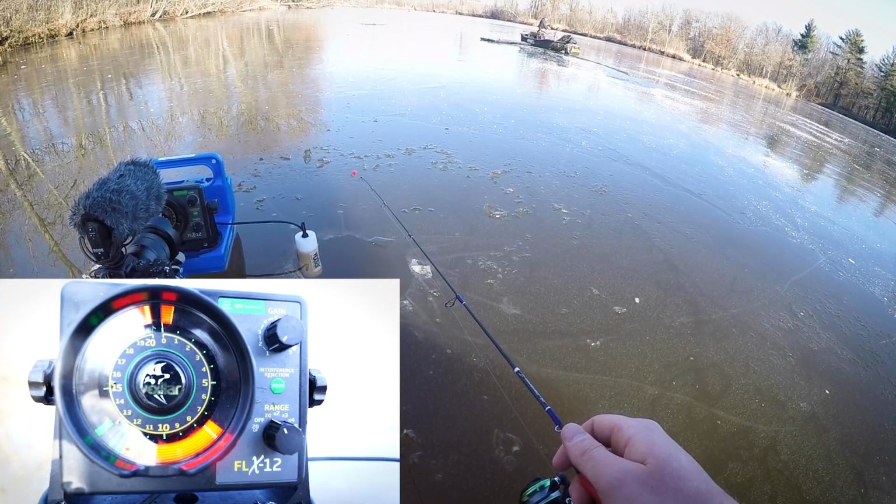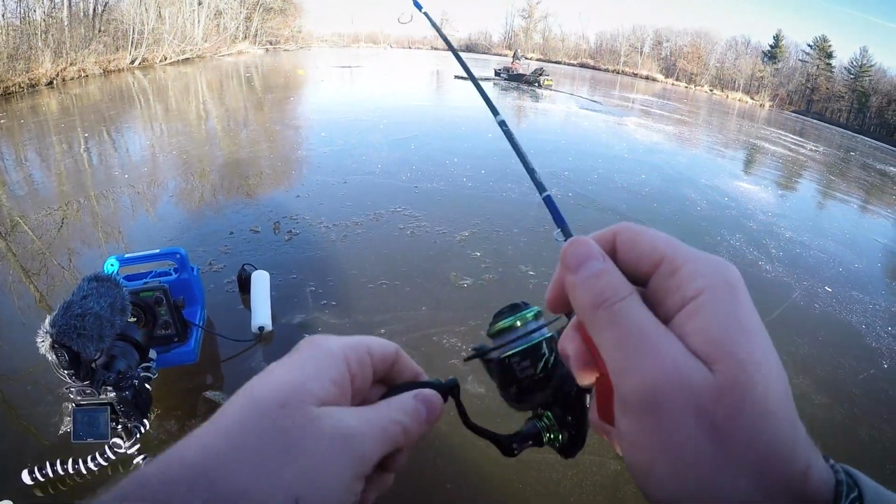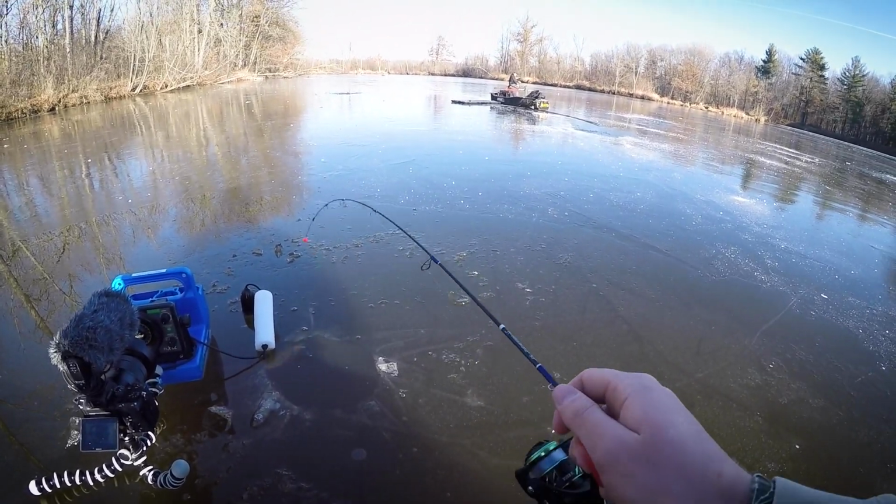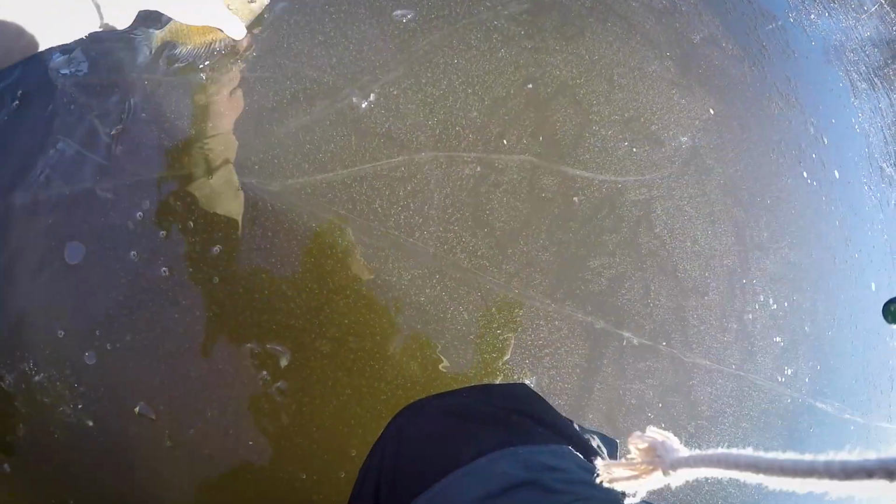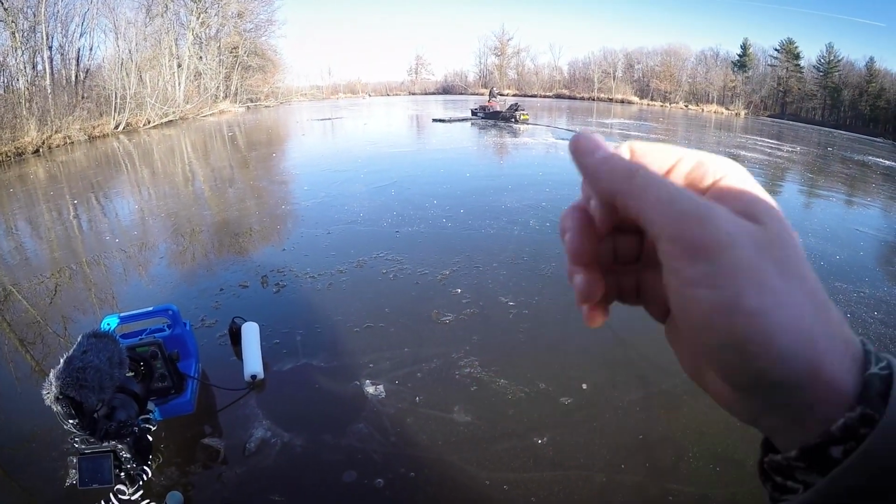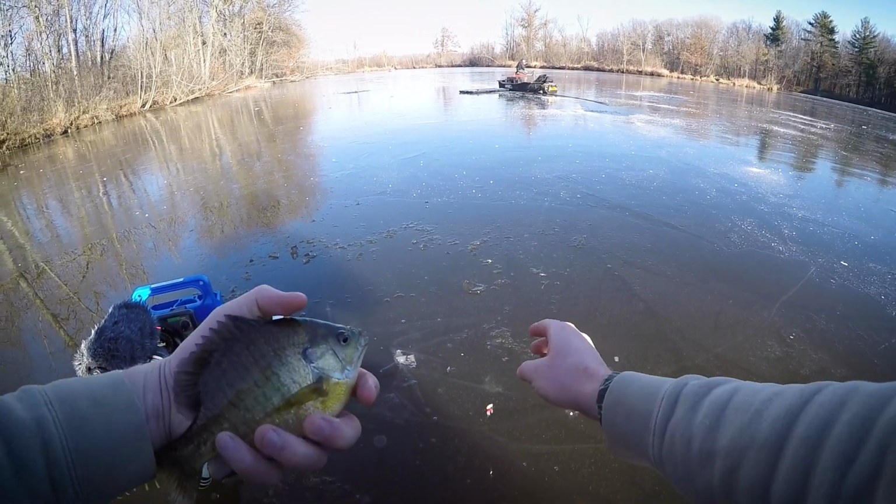Lots of stuff going on down there right now. Nice one. Nice one. All right, guys, this is going to be my last fish. You guys saw I just literally dropped down to the bottom. This is a little smaller than the last one, but still a nice fish. There was pretty much a big cluster on the bottom. All I did was drop down to the bottom and dead stick it, and this one came over and smoked it. This one appears to be a female too.